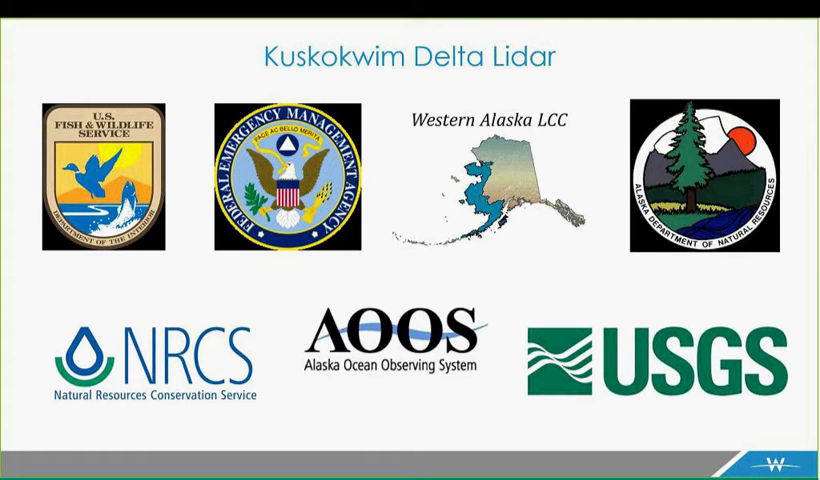So this is a USGS task order, but in addition to the many uses for this LiDAR data collection, all of these people were involved in making this project happen, and they all have their own unique reasons for the data, but all these funding partners were definitely interested in using the data for community safety and sustainability throughout the area.